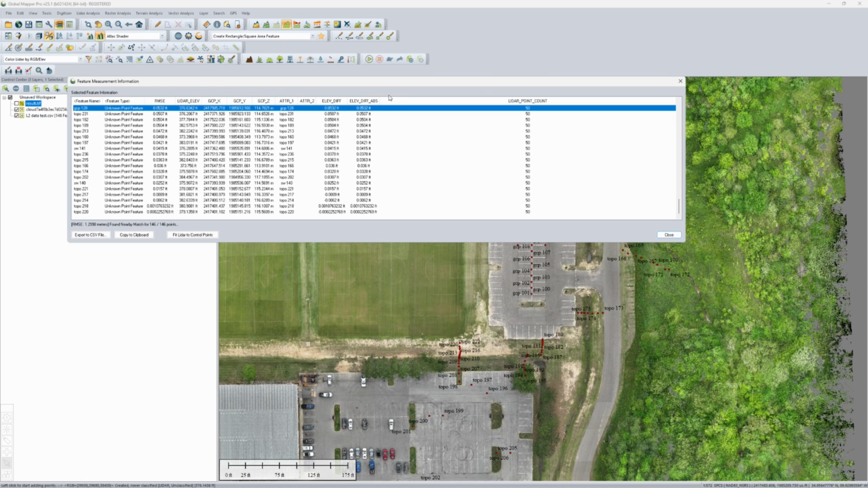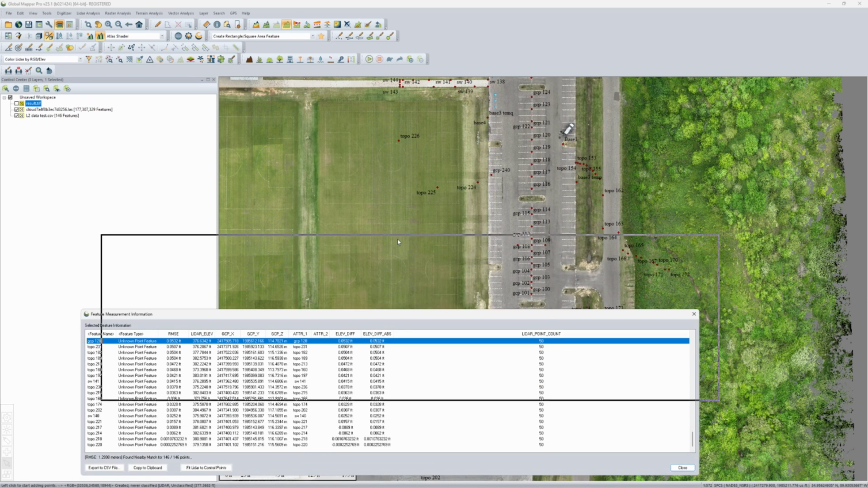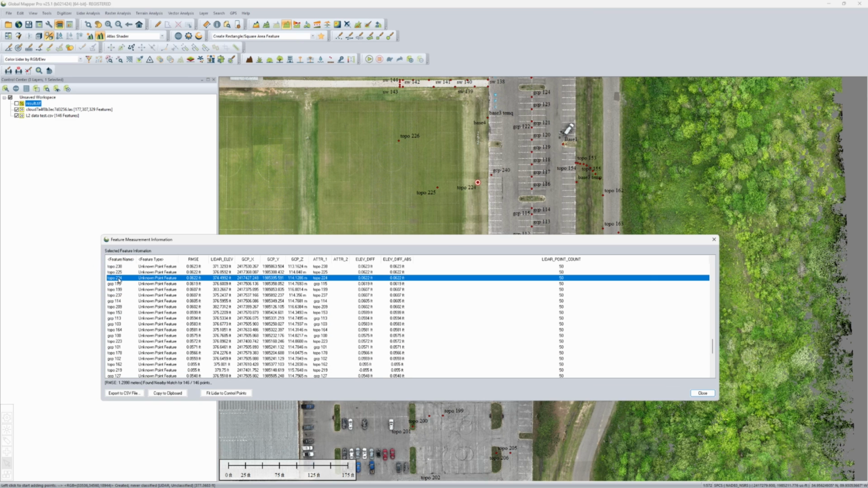But let's see, are there any points in the grass? 225, 226, 224. So that one's in the ditch. With an unprocessed LiDAR, we come up with 600ths on that.